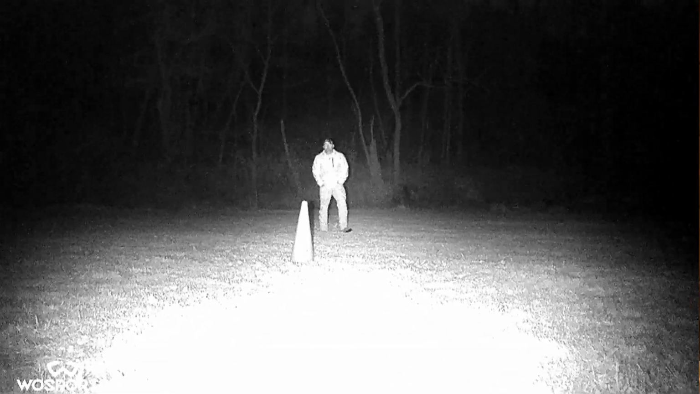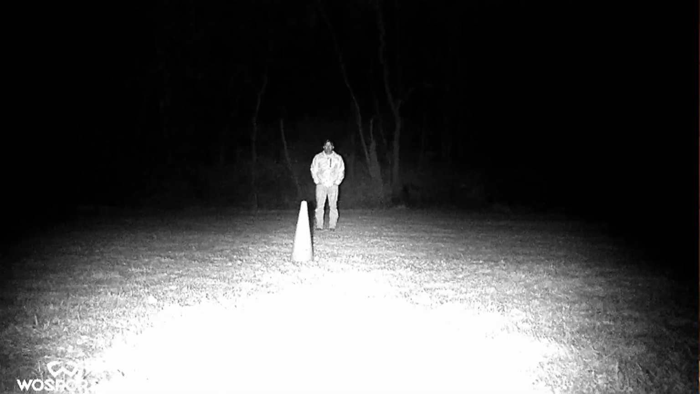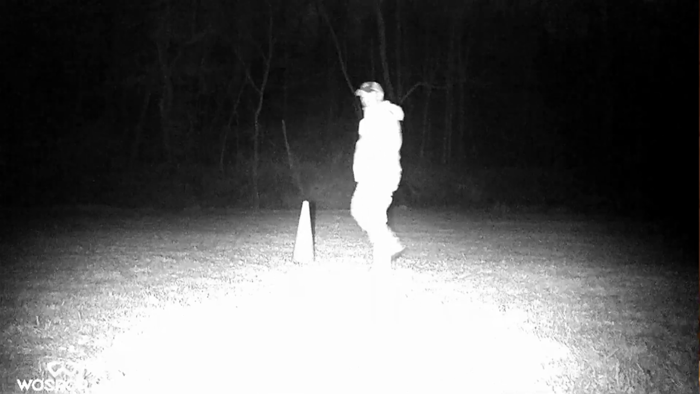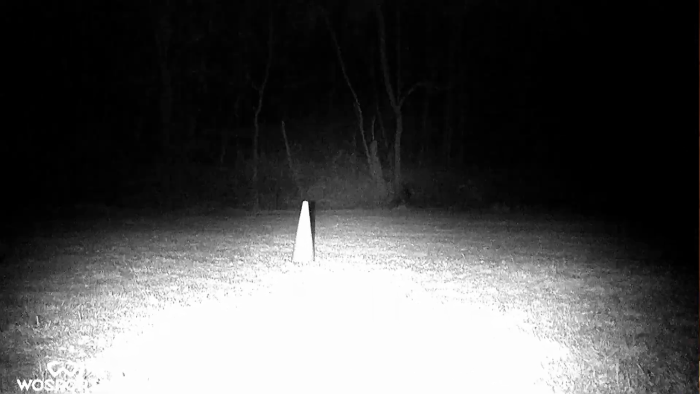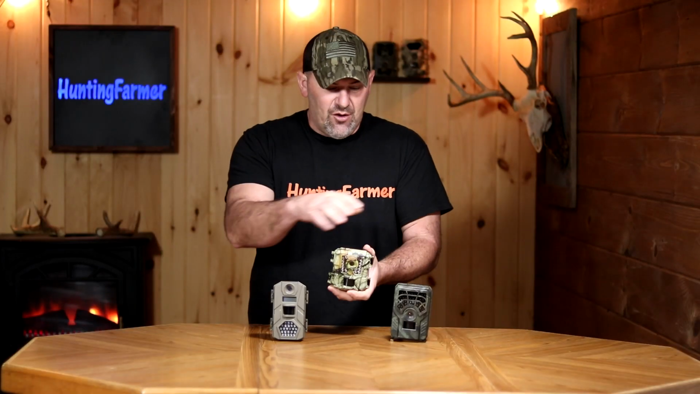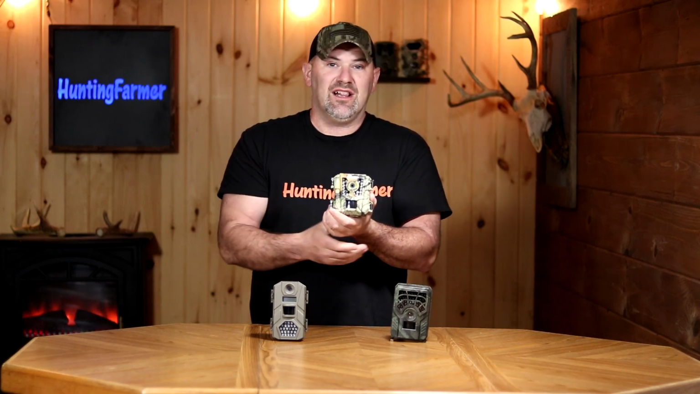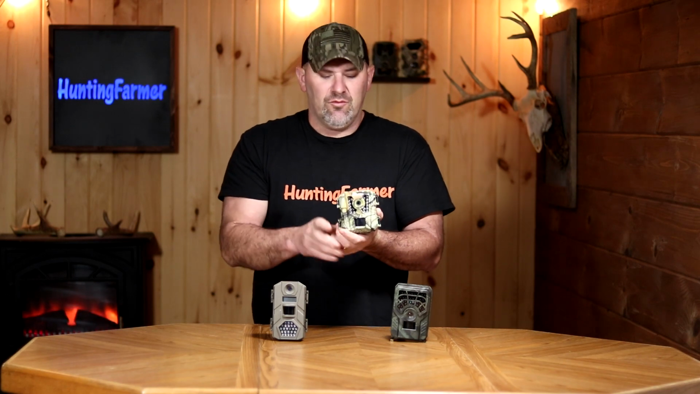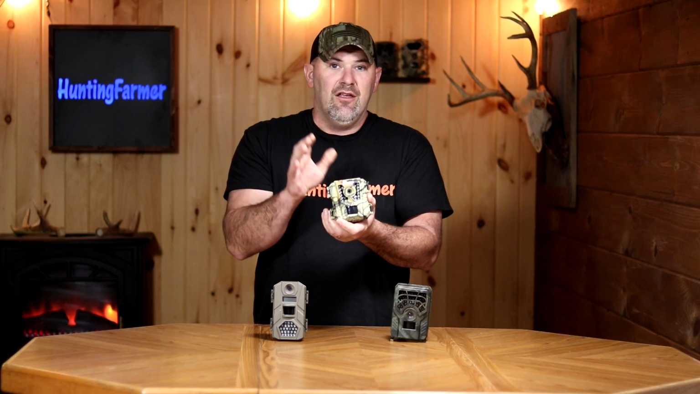The other positive and the definite win for the three was the trigger speed. This WoSports trail camera triggered first virtually every time. If you look at the nighttime photos and videos, they would get a little washed out when all three of them had the IR going, but this one was, every time that I could see, the first one to click on. Then the other two would shortly follow right after this one. But for trigger speed, I would say this was the absolute winner for that.